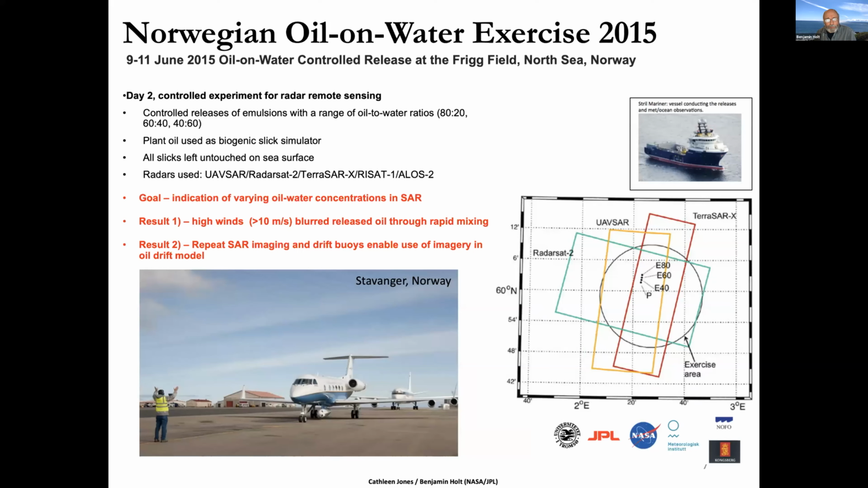So the first thing we did was, after our Deepwater Horizon work, we began a great collaboration with Norwegian colleagues from the University of the Arctic in Tromsø, and particularly Camilla Brekke.